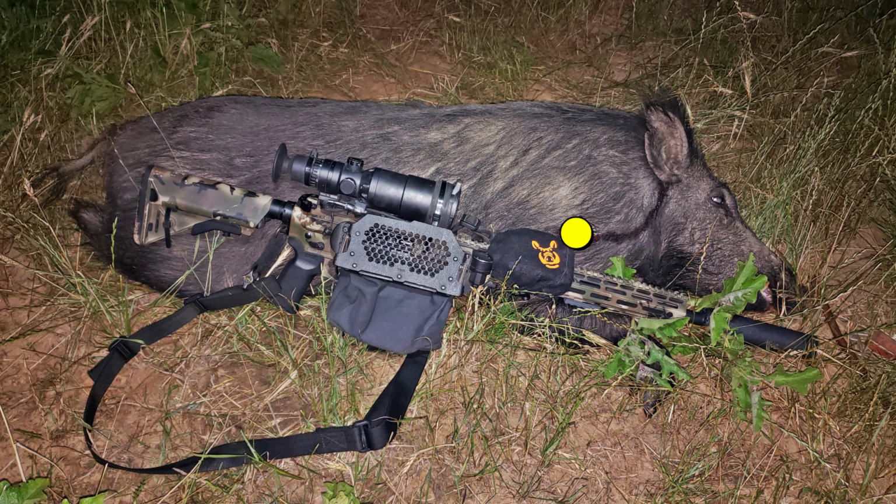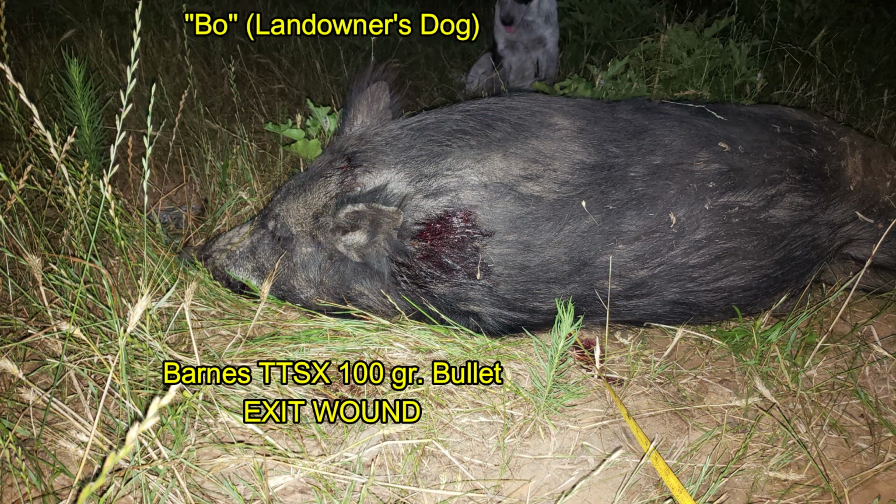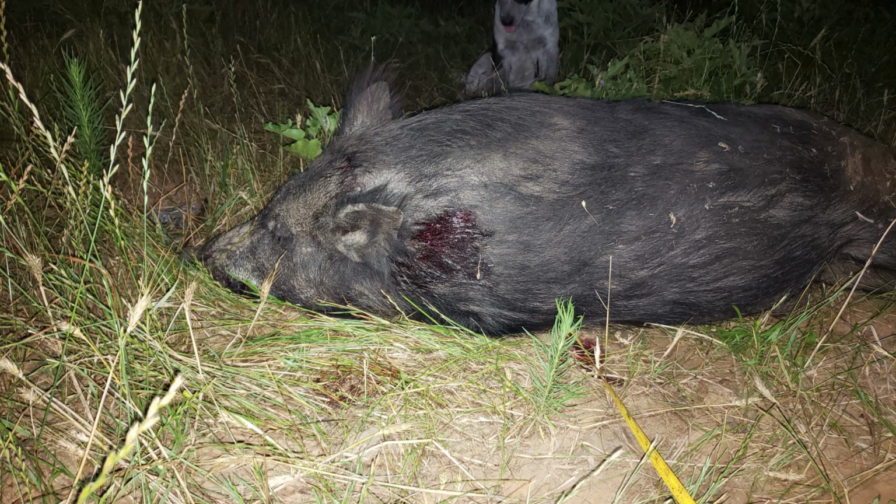Now, had I tried making this shot by aiming directly at the shoulder, the shot would have impacted pretty much in the gut of the hog, and this hog would have taken off, and it possibly would have been lost. No surprise, the TTSX bullet passed all the way through after less than 12 inches of penetration. All the hogs I shot and recovered this evening were smaller, and none of the bullets were recovered as a result. They were all pass-throughs.